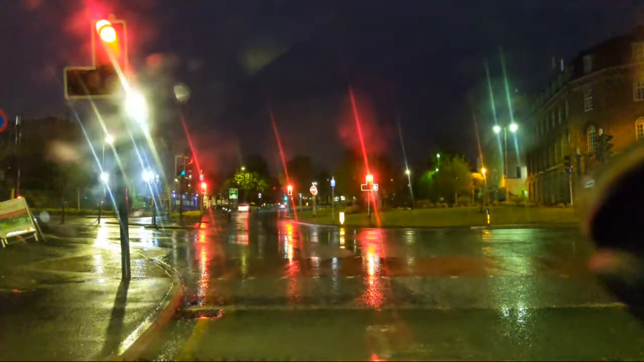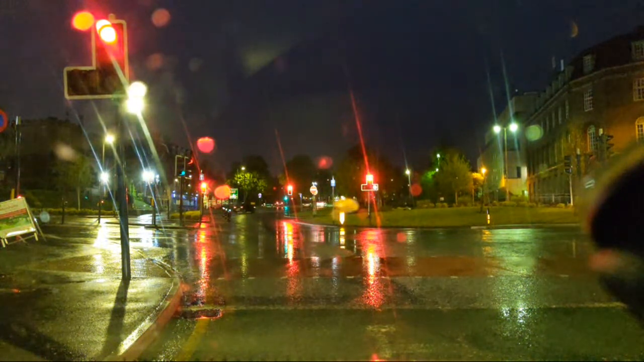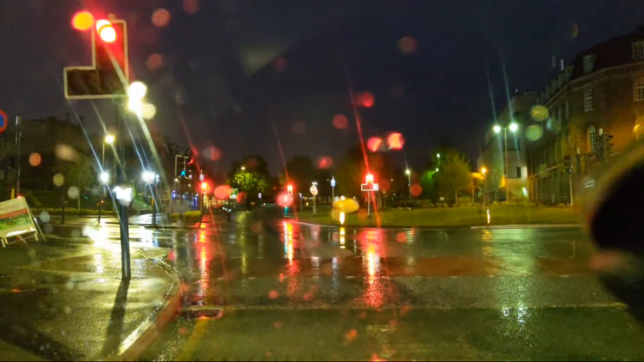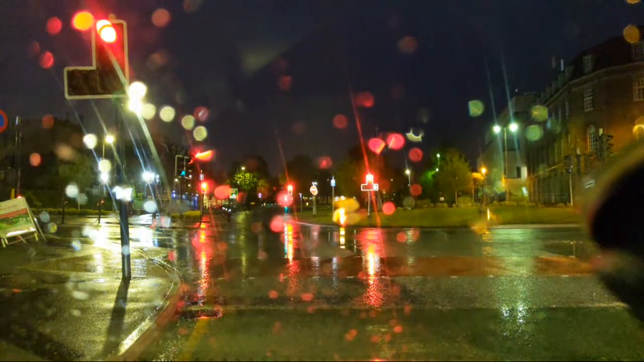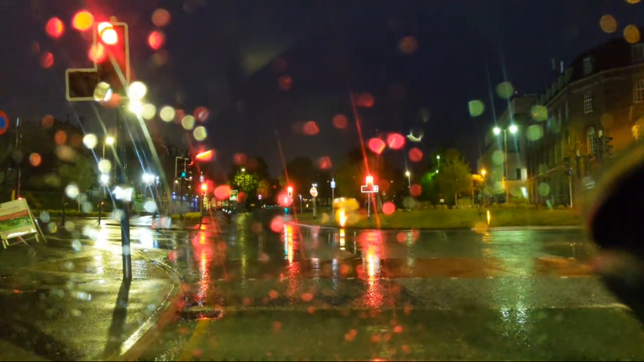It's not raining now either. Remember when I get home as well that I've not unlocked the boot. It's not even a joke. To be fair, it looks very pretty with the lights and everything. And the raindrops.